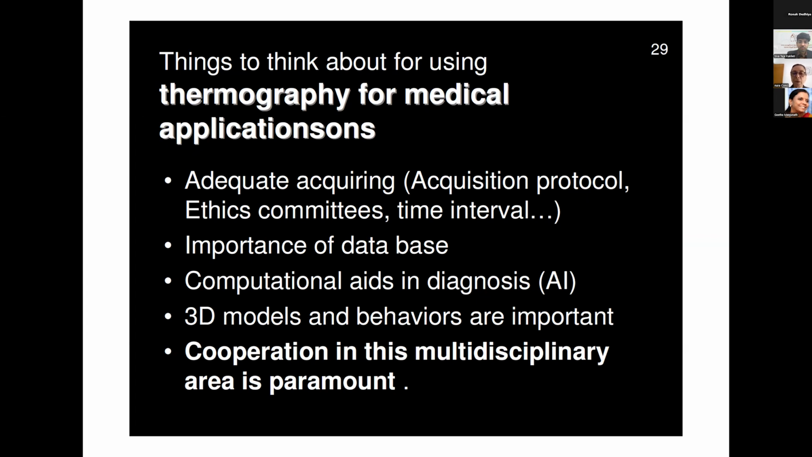Of course, 3D modeling, understanding the 3D and all the aspects involved, like the anatomy of that body, is very important to construct a better model, to construct better arguments, to understand better each step of the problem.